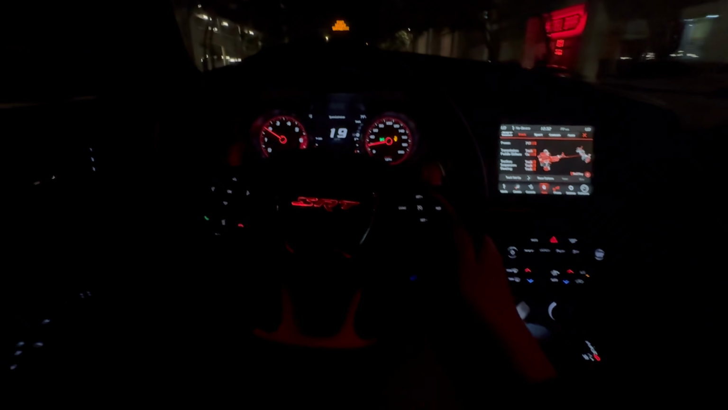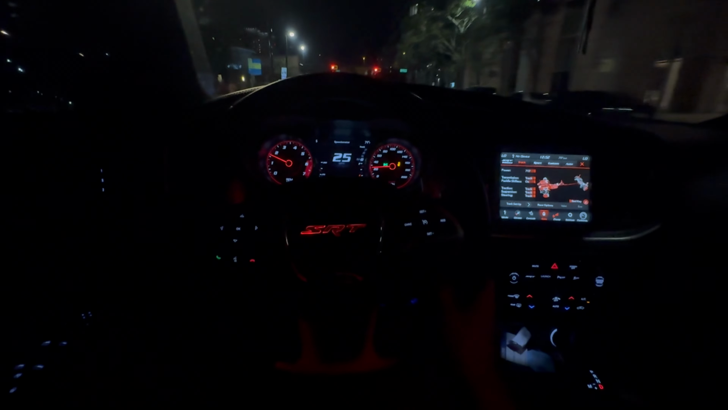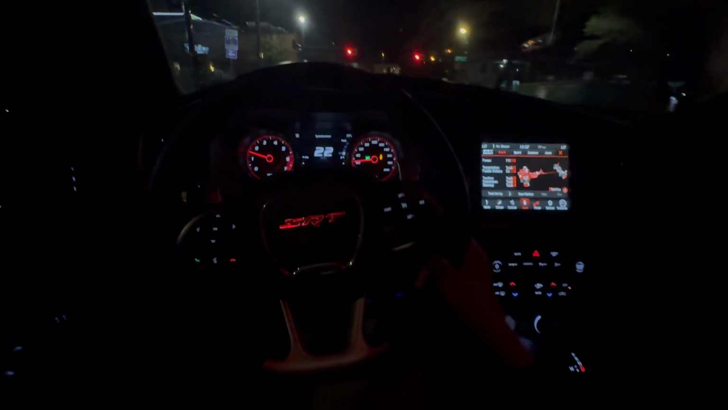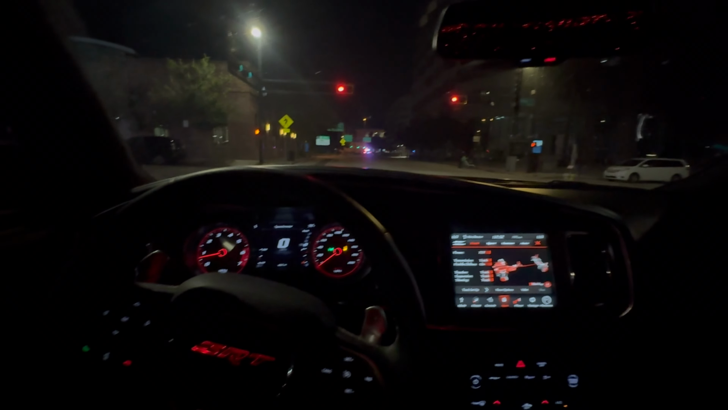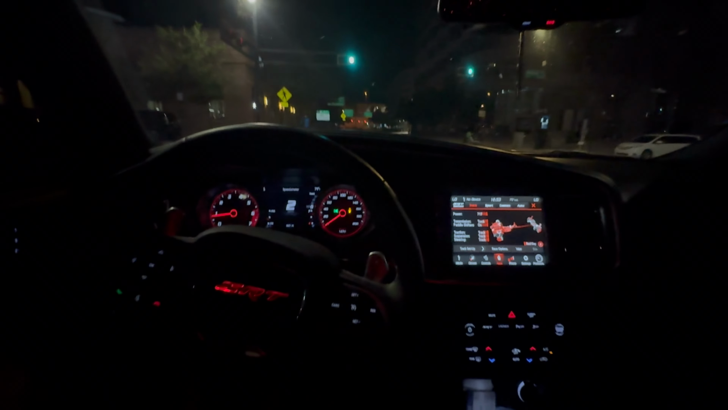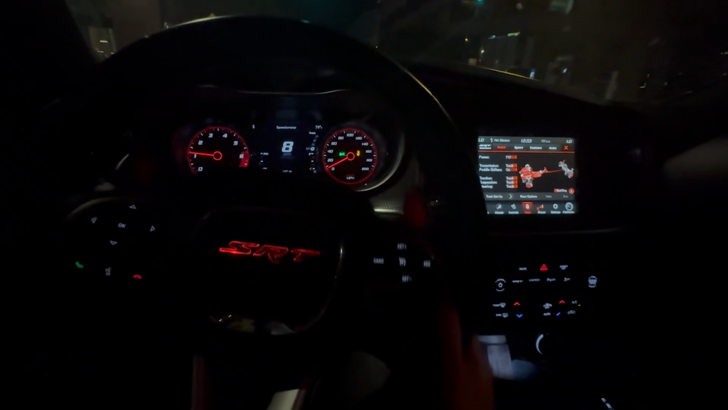There's a cop behind me. Is he chasing me? Am I getting pulled over, y'all? Yo, 2 cops just ran the red light. What is going on, y'all? Y'all, I ain't gonna lie, I thought I was cooked. Y'all. I thought it was over with.